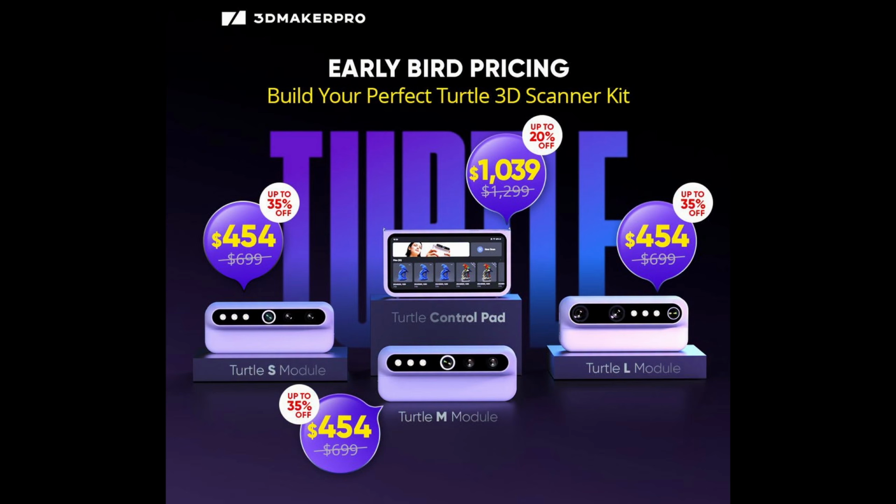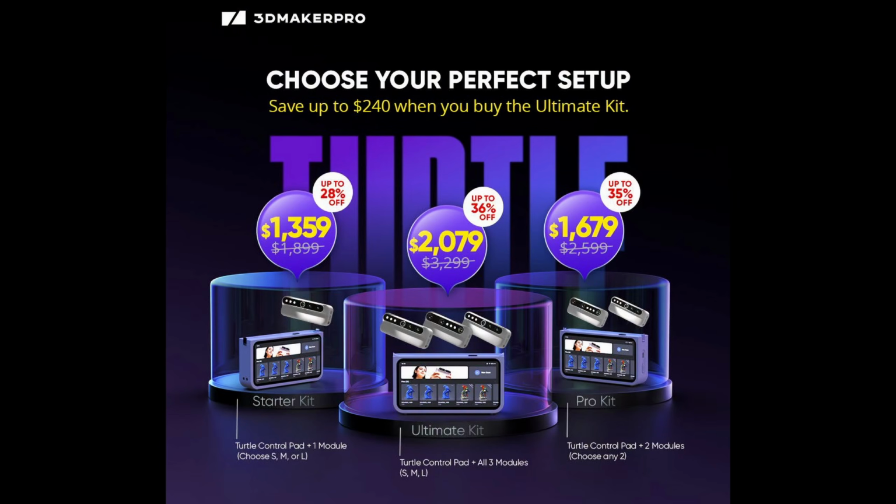It's priced at only $454 per unit. Or if mobility is essential, you can pair the control pad with the sensor module, priced from $1,359 for a single sensor up to $2,079 for 3. These are early bird prices. The MSRP will be higher.